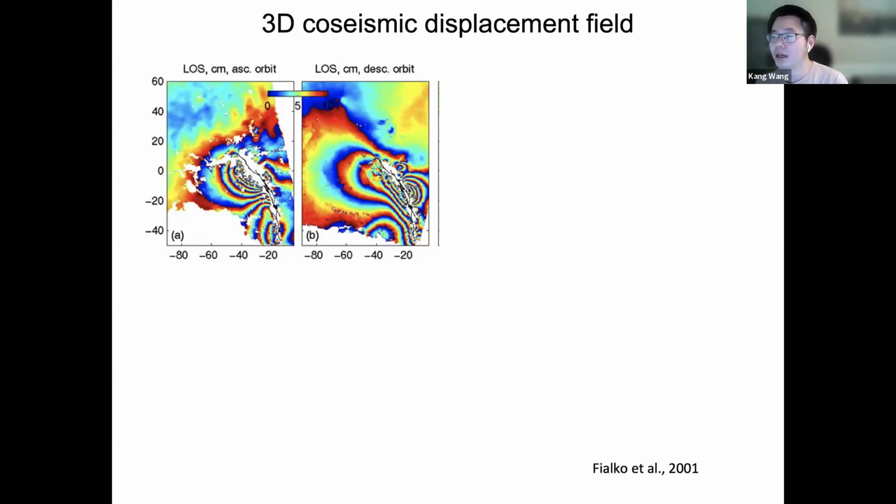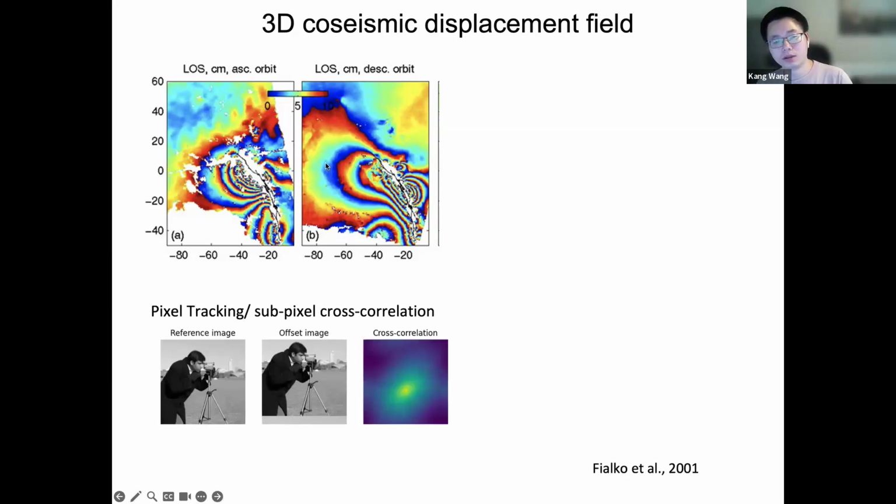Here I show one of the early examples of using ERS data to map the complete 3D surface deformation surrounding the Hector Mine earthquake in the Mojave Desert in California. On top is the traditional line-of-sight deformation derived from InSAR.